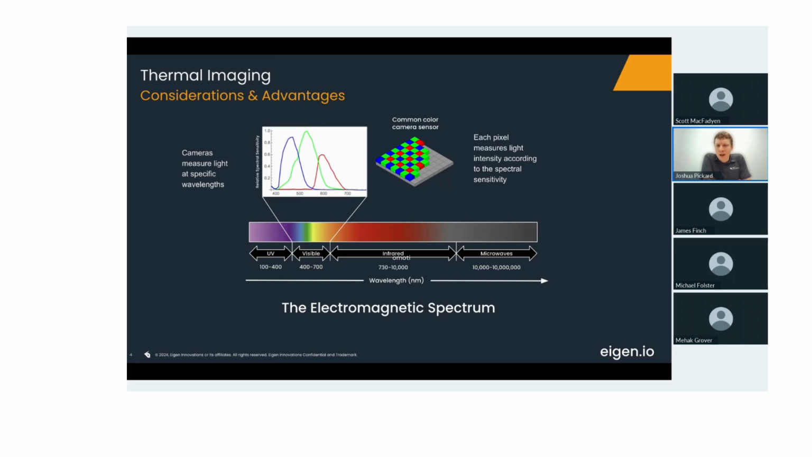So cameras measure light at specific wavelengths. And color cameras have 3 different types of pixels: red, green, blue. Each pixel is sensitive to certain wavelengths, and you can see the sensitivity in the plot shown here. So every pixel measures light according to those wavelengths, and the intensity of light corresponds to the value of the pixel. And for color cameras, these red, green, and blue pixels get interpolated and converted to a specific color. So now let's move to infrared. You can go to the next slide, Scott.